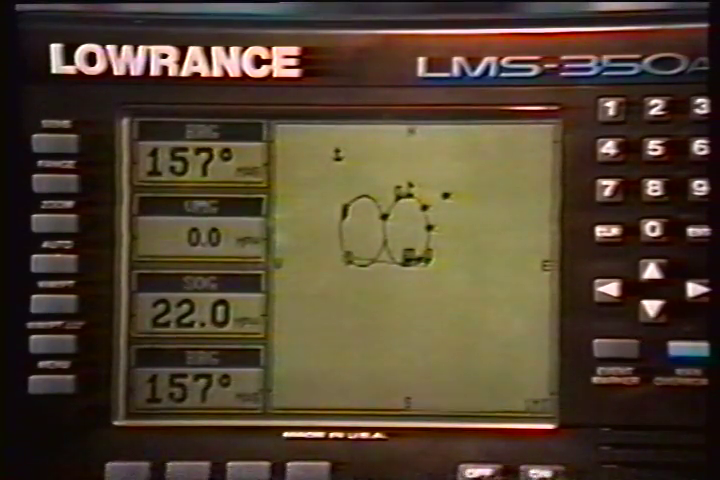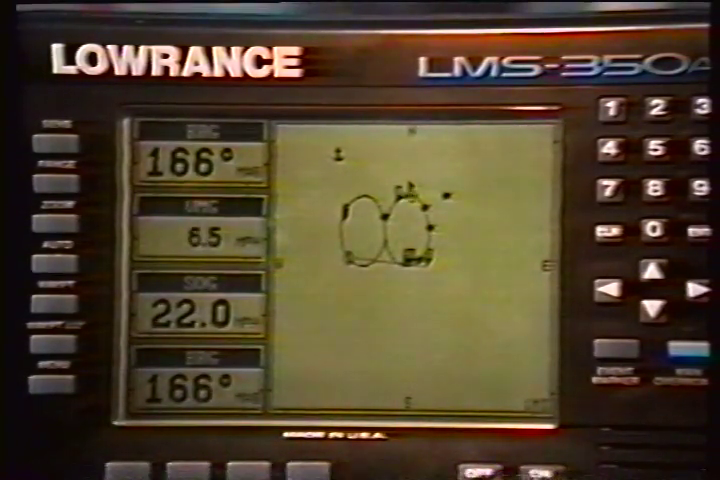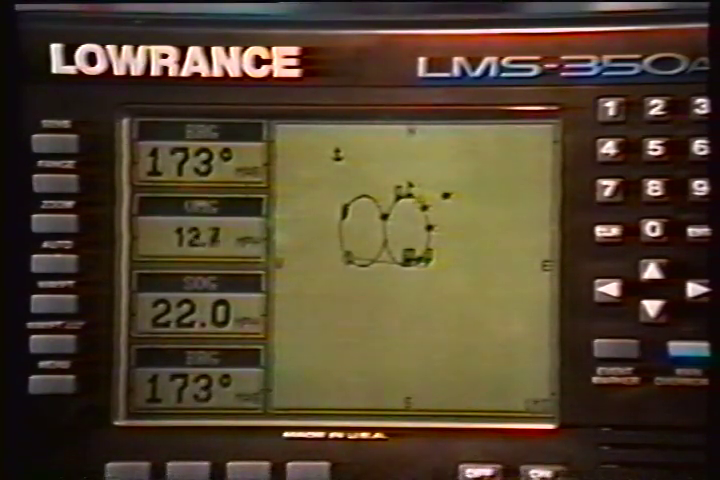The plotter shows your track by drawing a solid line behind your present position. The track is updated once every instant when the unit is turned on for the first time. However, if you're traveling a long distance, the track line may end prematurely due to the limited number of dots available that plot the track.